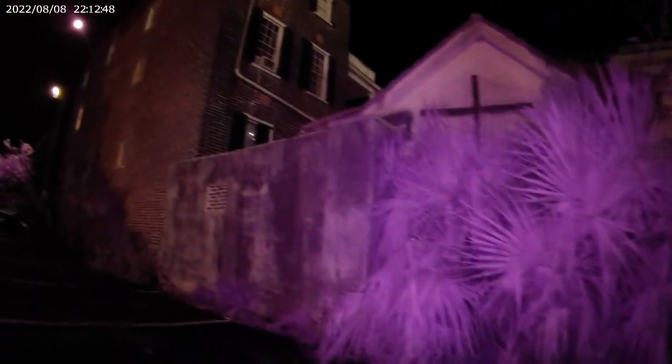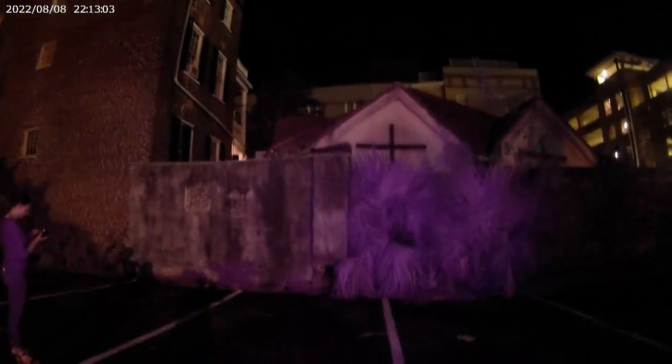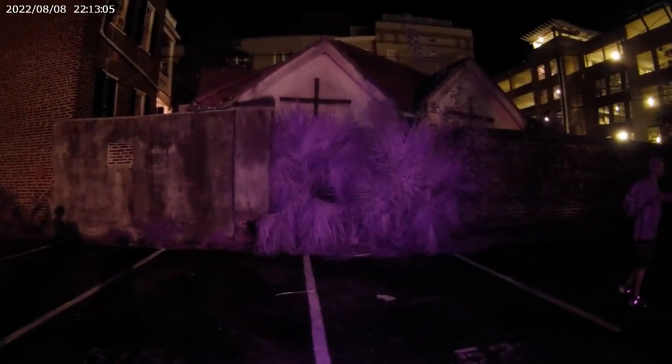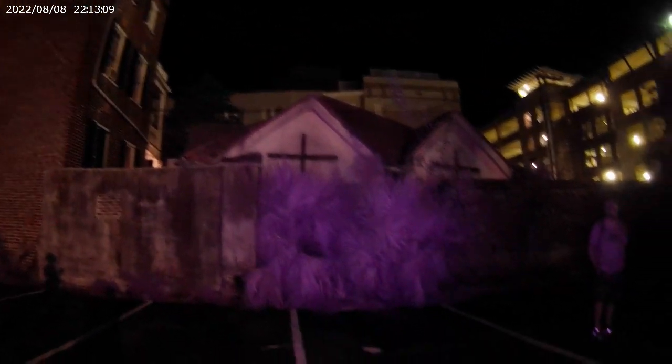Nick, your camera loves to act up in here, by the way. It gives me weird glitches that shouldn't be there. Put your finger over it, maybe? Because that happens too. If your finger goes over the camera, which is down here, then it's going to show up as red.